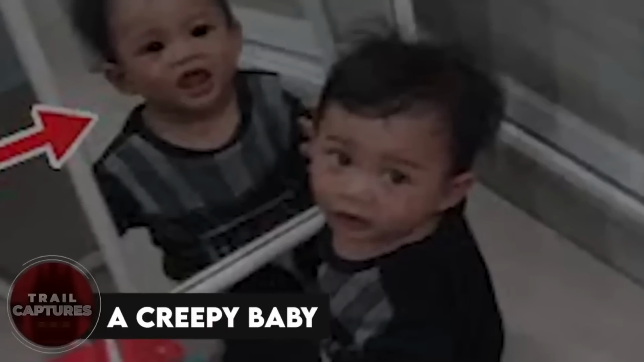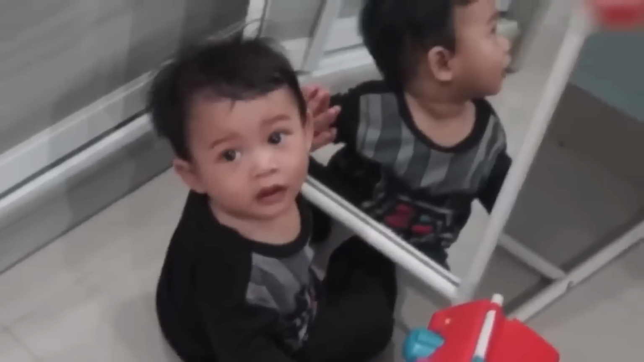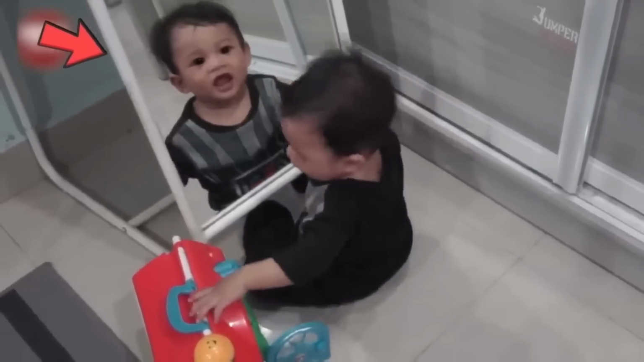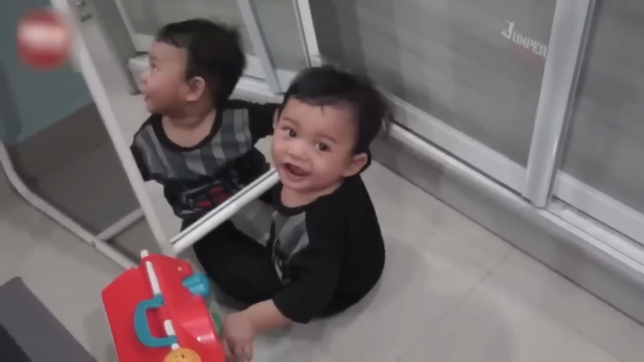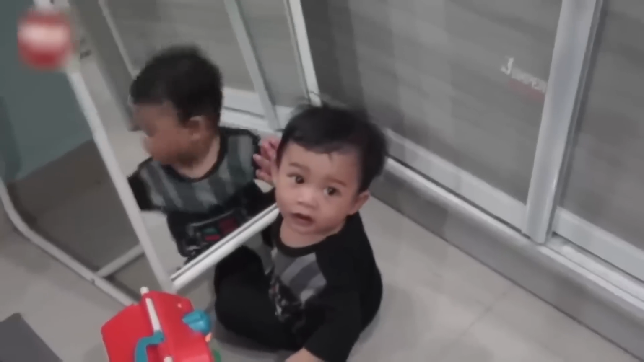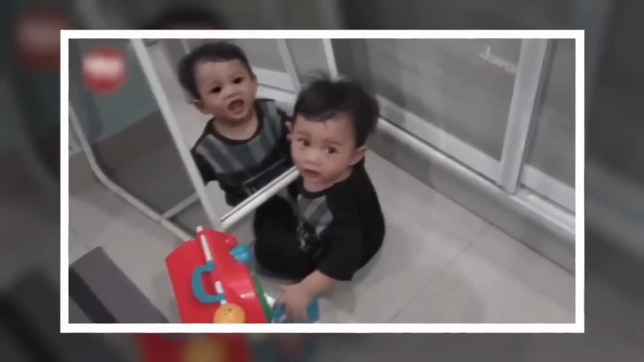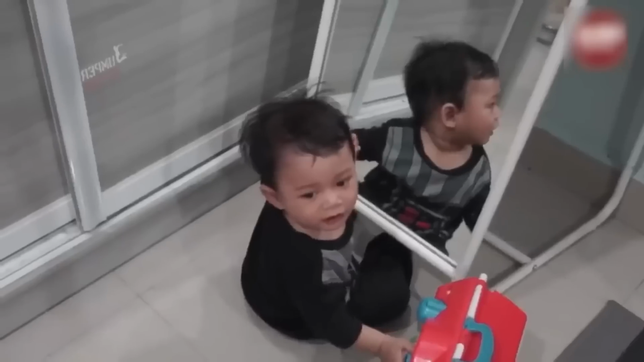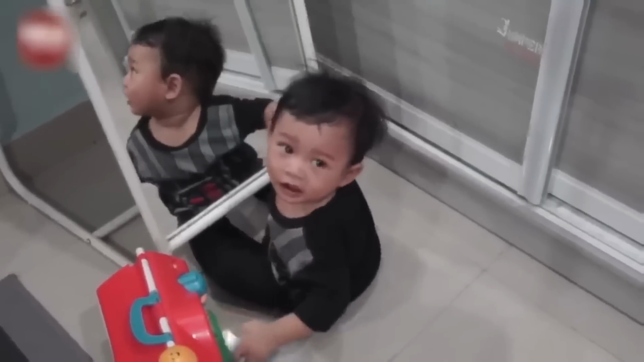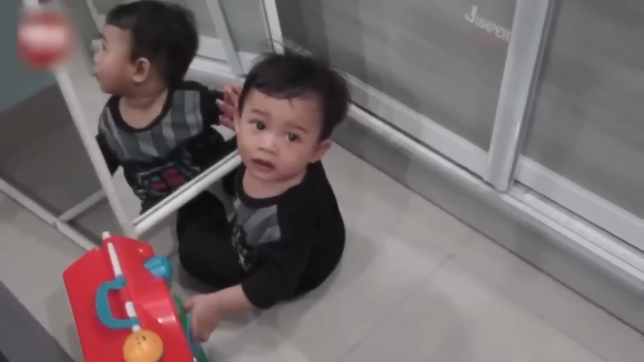A creepy baby. So there's this dad recording his adorable son, just doing his usual playful thing. Everything seems normal until the baby looks away from the mirror and turns towards the camera. And that's when things get a little spooky. When the baby looks into the camera, the reflection in the mirror is slow to catch up. It's like something or someone is messing with the reflection, you know? This video with the delayed reflection is gonna give you the creeps and make you question if what you saw was real. What's your take on what's really happening here?